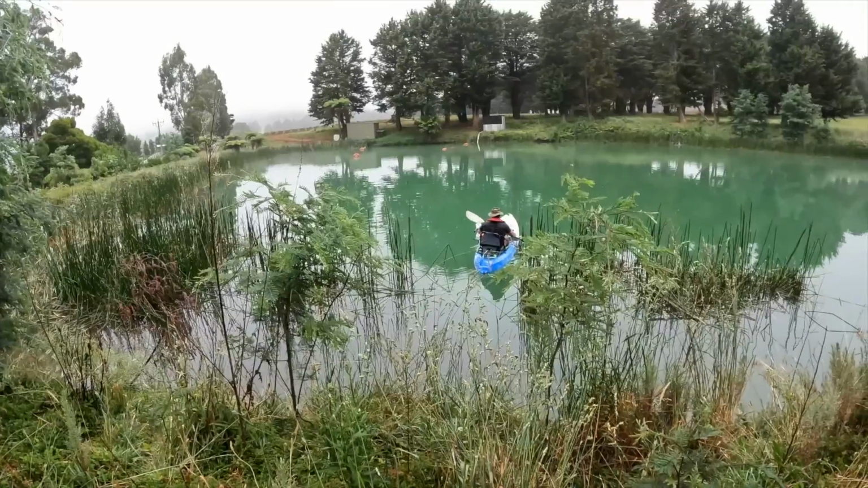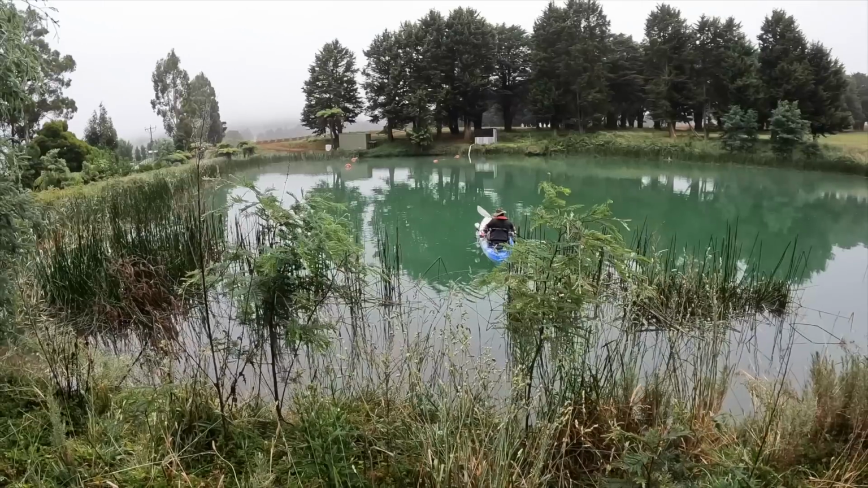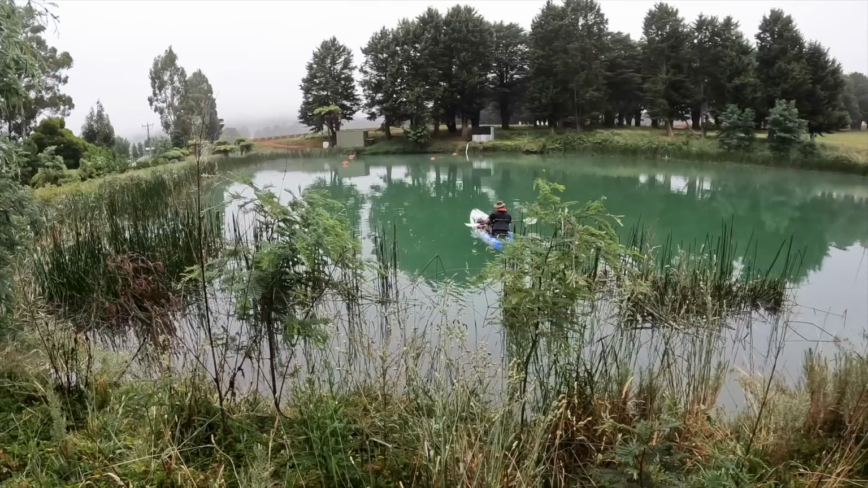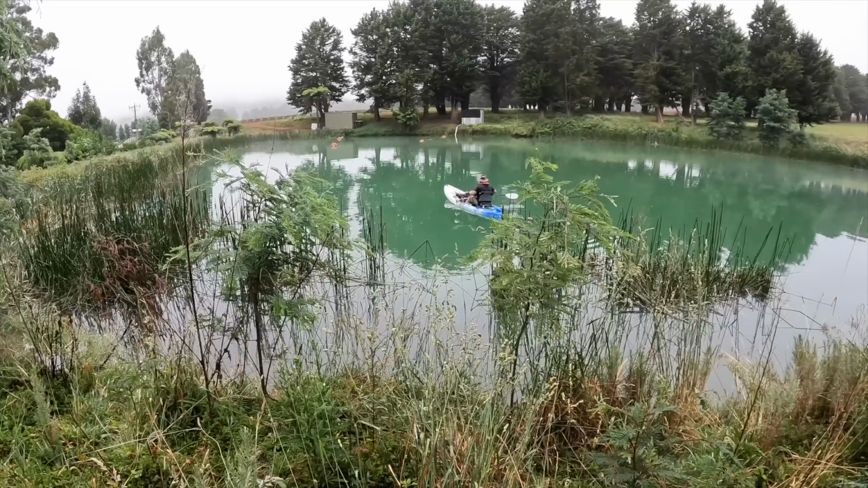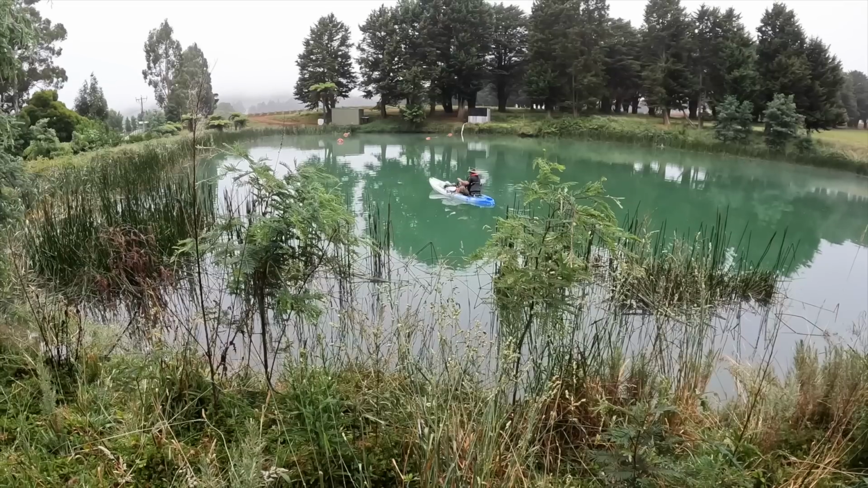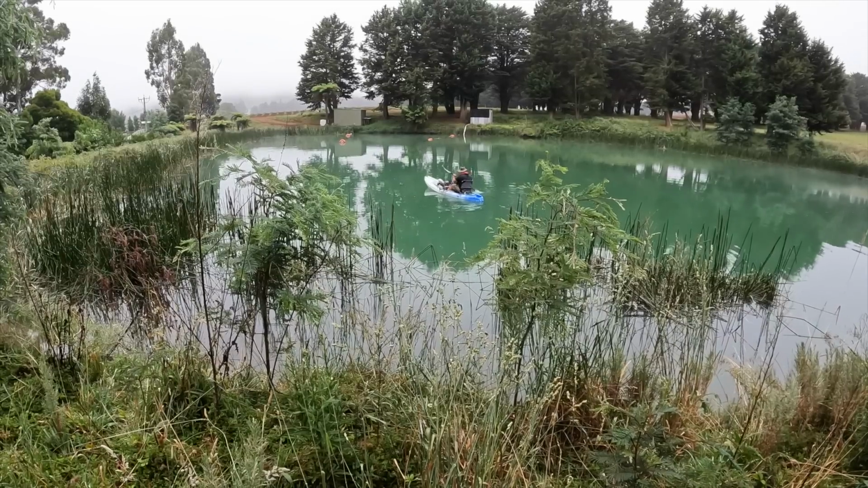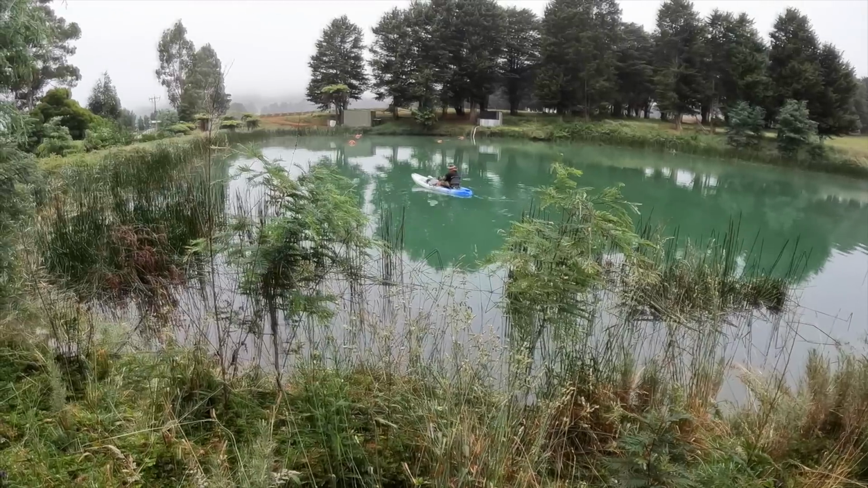How deep is that, did you say? 3 meters. So 9 feet deep right there. So right there is over the roof and over the 4 meters. So we're looking at 12 feet right there.